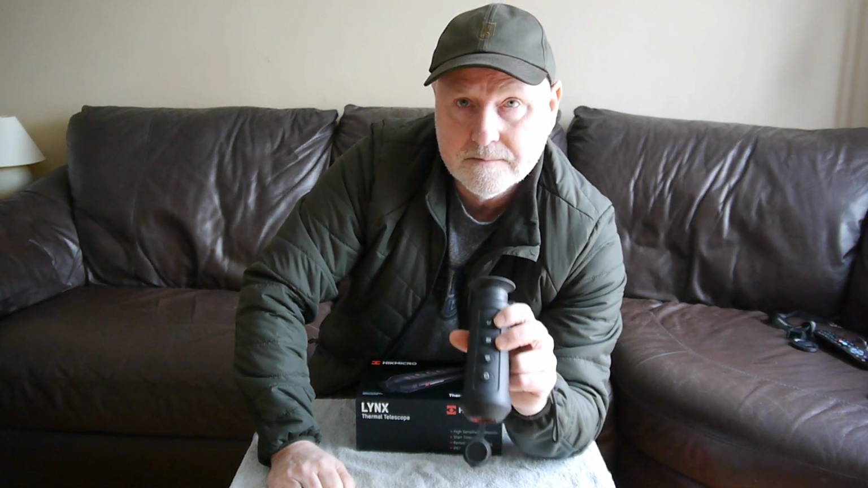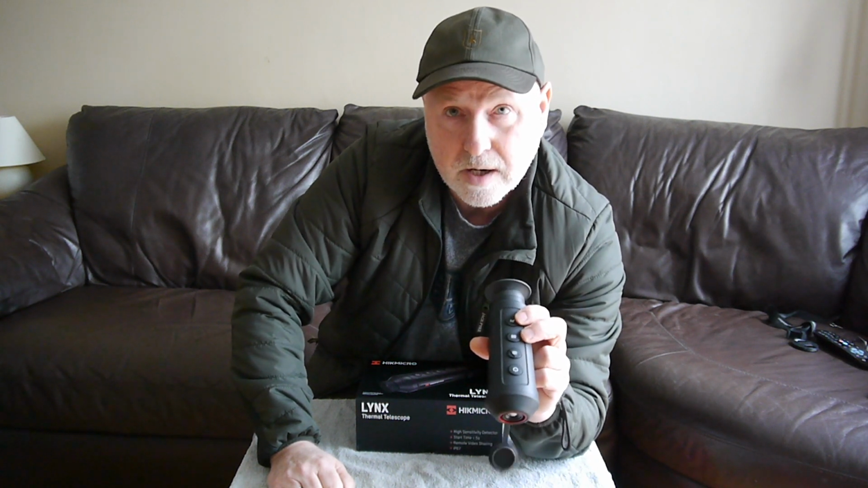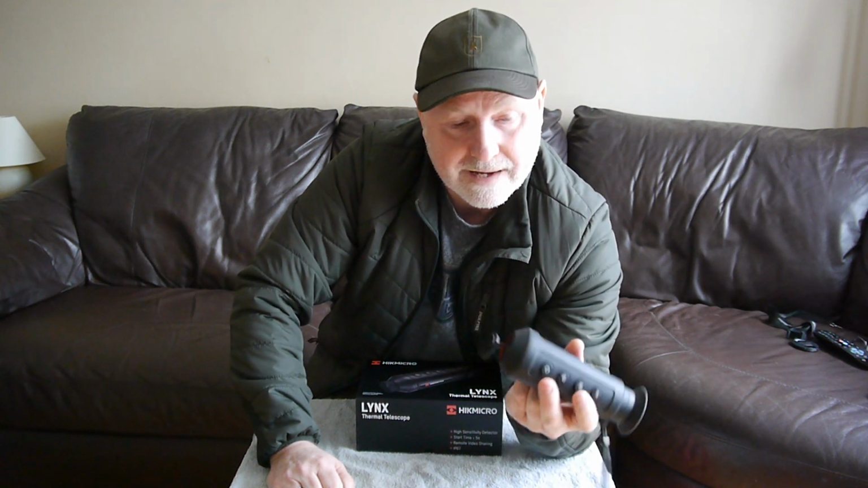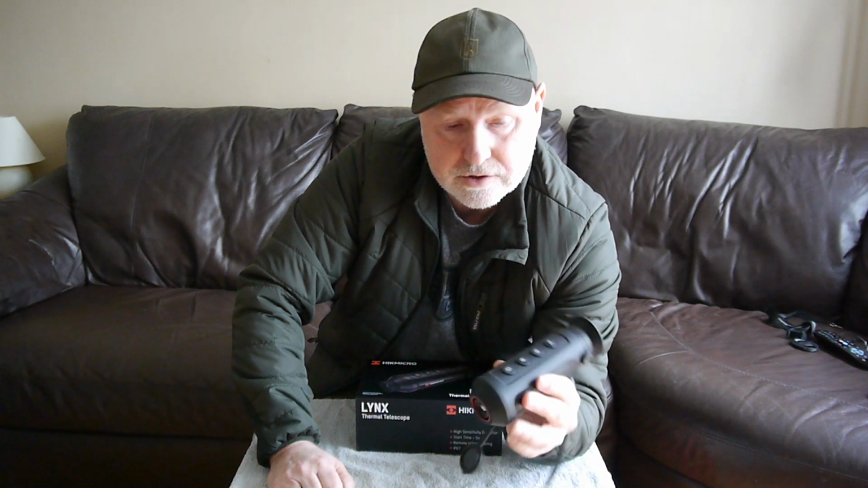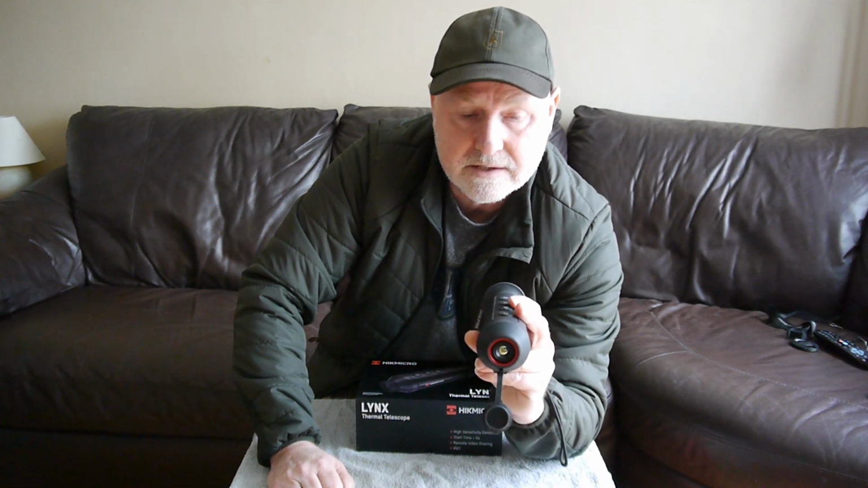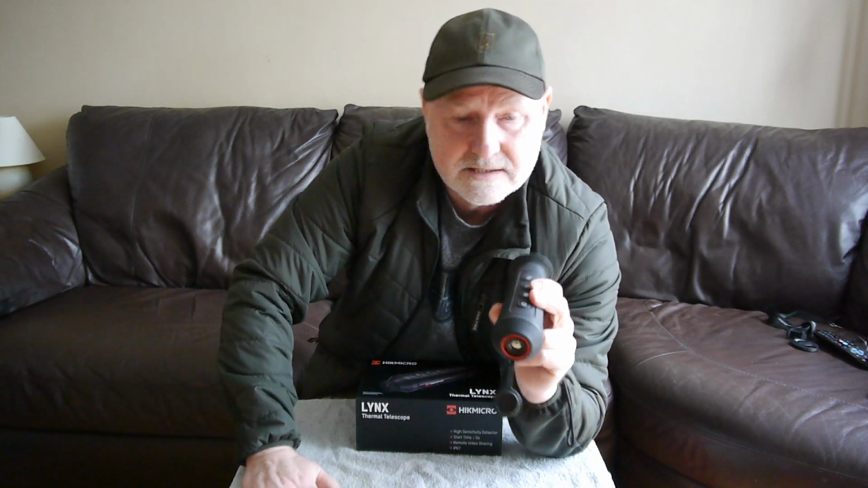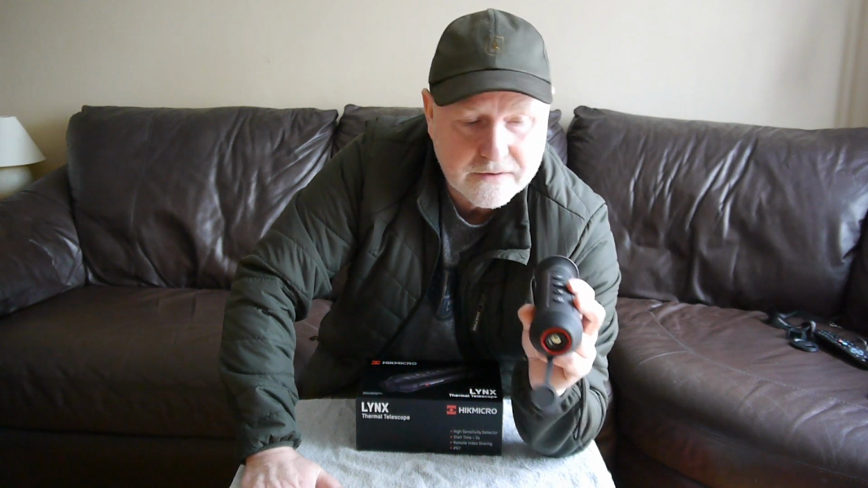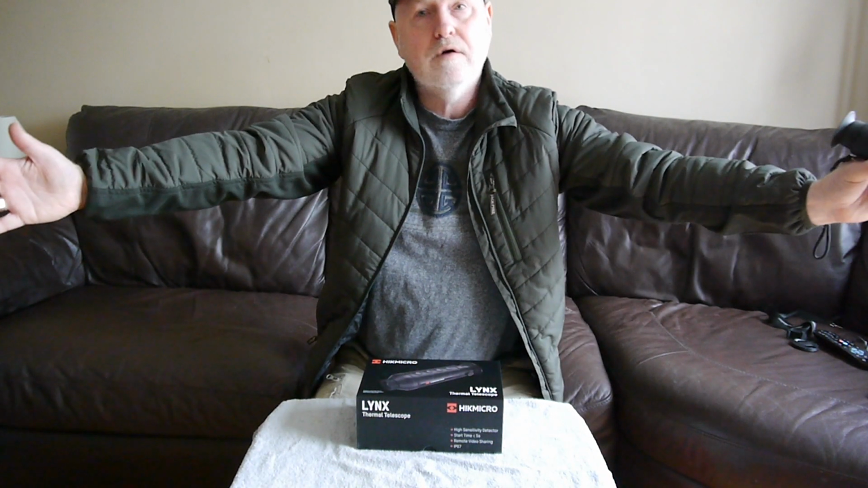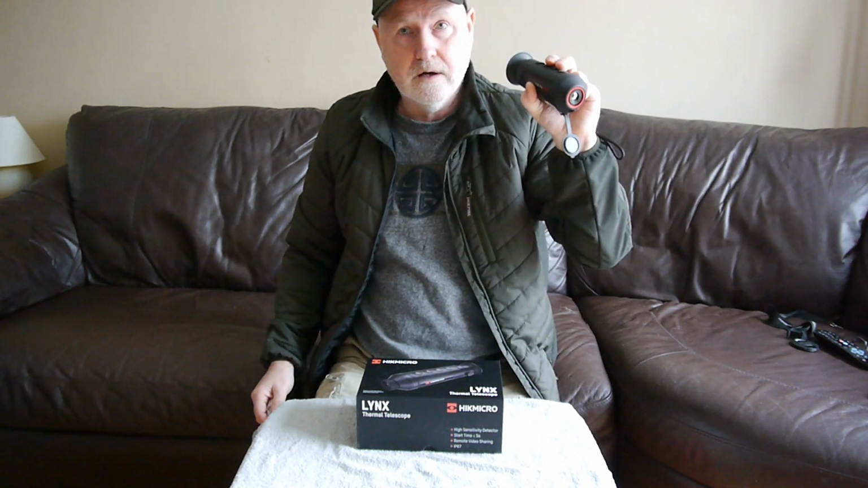And then the last button, at the very end nearest the eye cup, is the zoom button. It's a digital zoom, times 1, 2 to 4. At times 1, its base magnification, the field of view is absolutely excellent, especially for closer things, say up to 10, 20, 30 yards or whatever. Even when you're looking at a wide picture of a field, you can see just what you want to see.